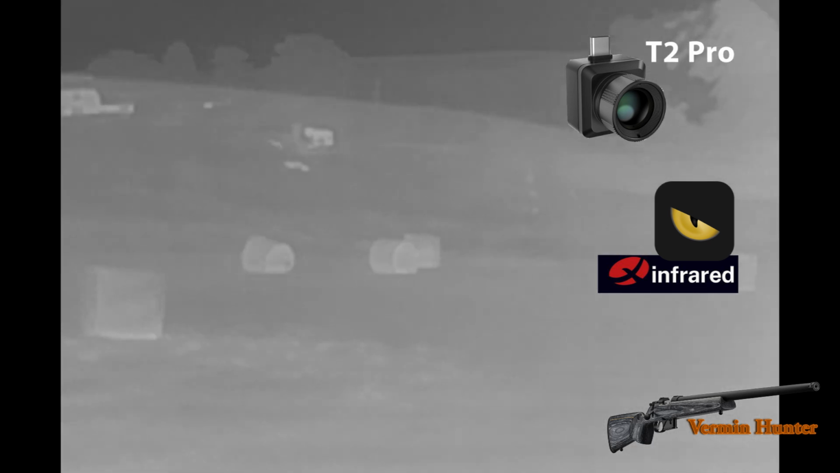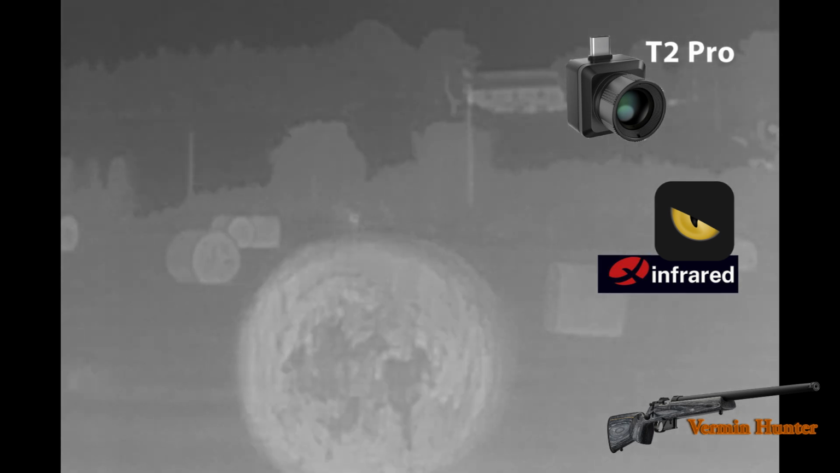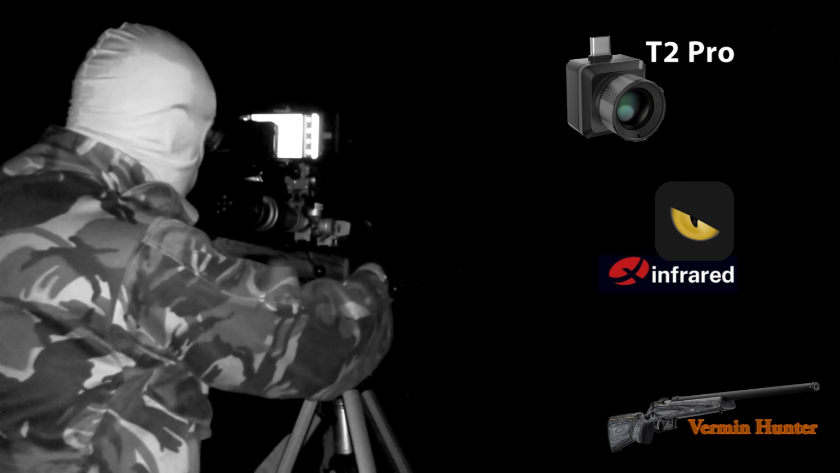I understand this day and age with a lot of people using high-end expensive equipment. I prefer to use budget. I enjoy my hunting. I keep the foxes down on the farm and the golf club, and my budget is quite tight. So I bought this several years ago and I've used it. To my own experience, it's been fantastic. It gives me the heads up when the foxes come in.